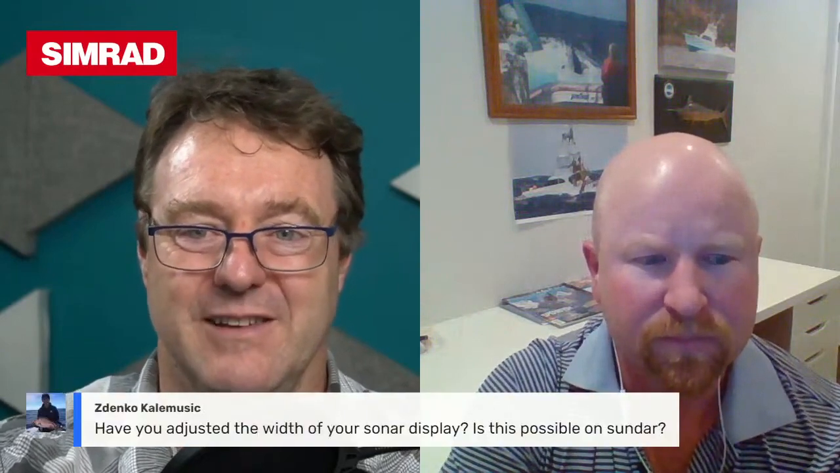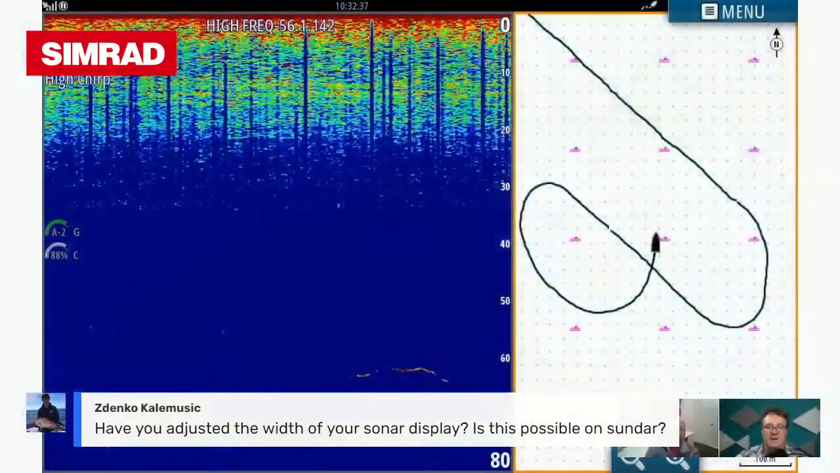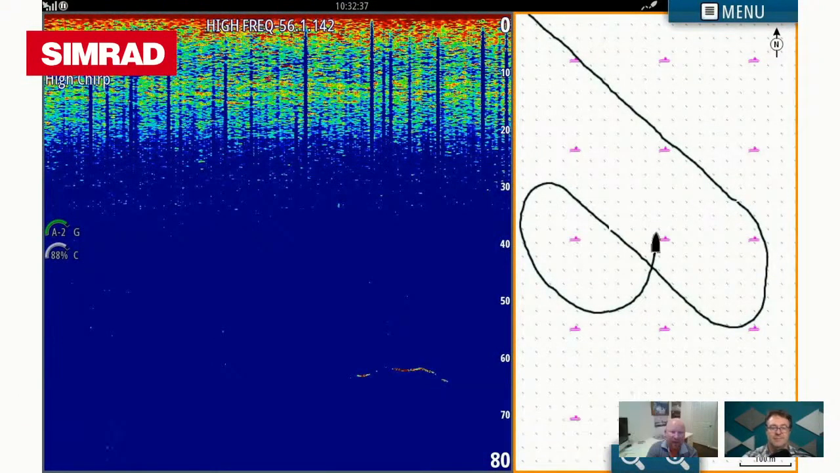So a question from Zdenko about the width of your sonar display. Yeah, that's a feature the Simrad has. I'm pretty sure if you hit your power button on your screen, when it comes up your basic settings, I think you have Wi-Fi and a couple other things. There's a button called Adjust Splits, and I slide the split over to squash my chart plotter, but then to make my sounder bigger, so I get a bit more historical view on my sounder.